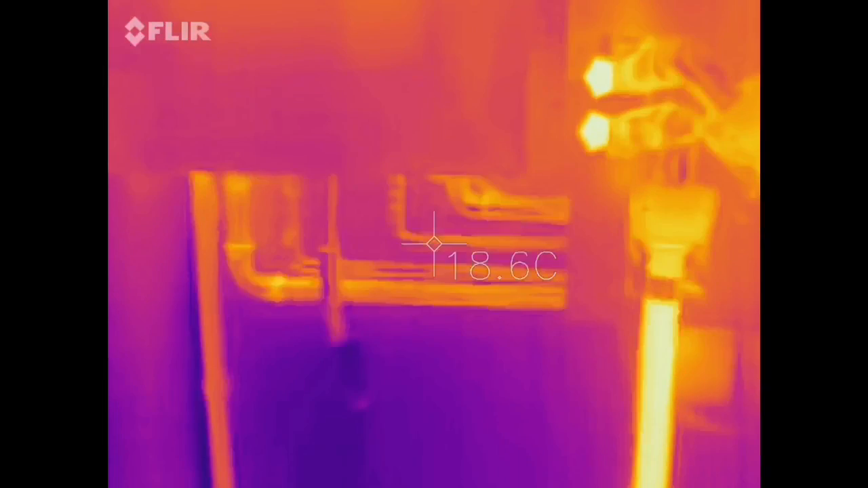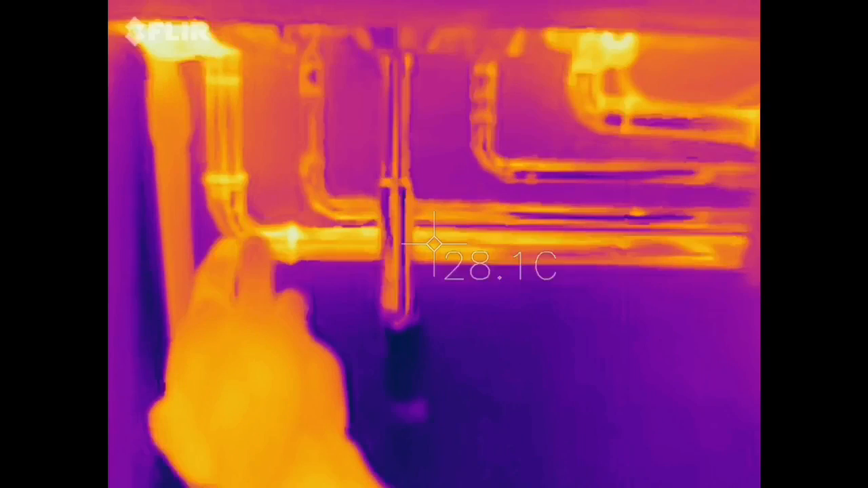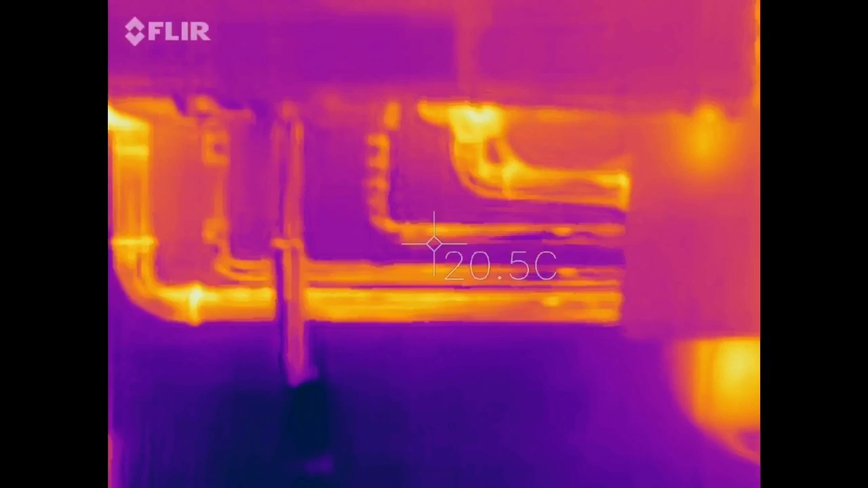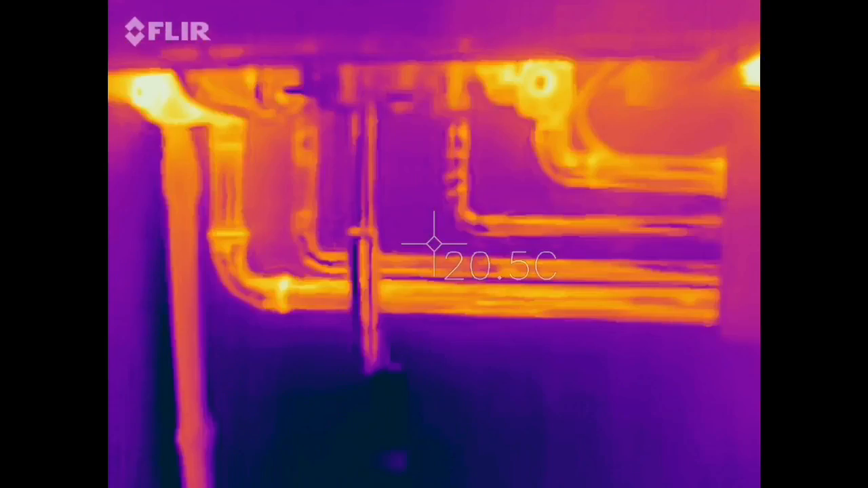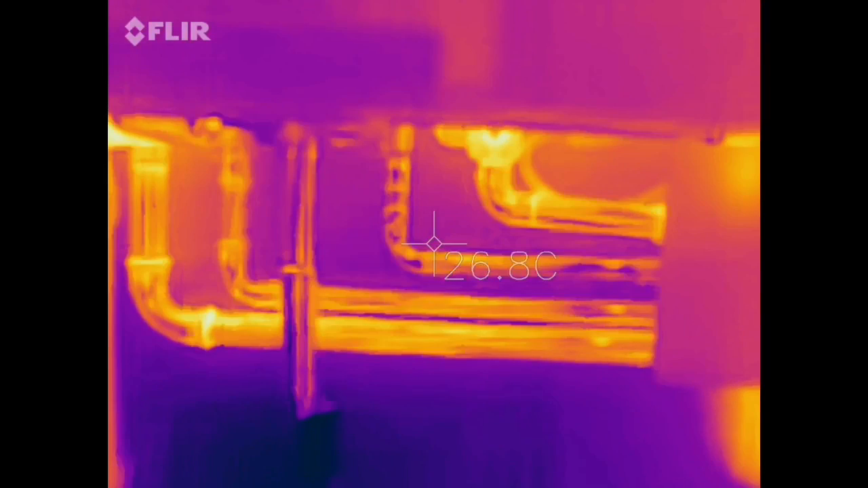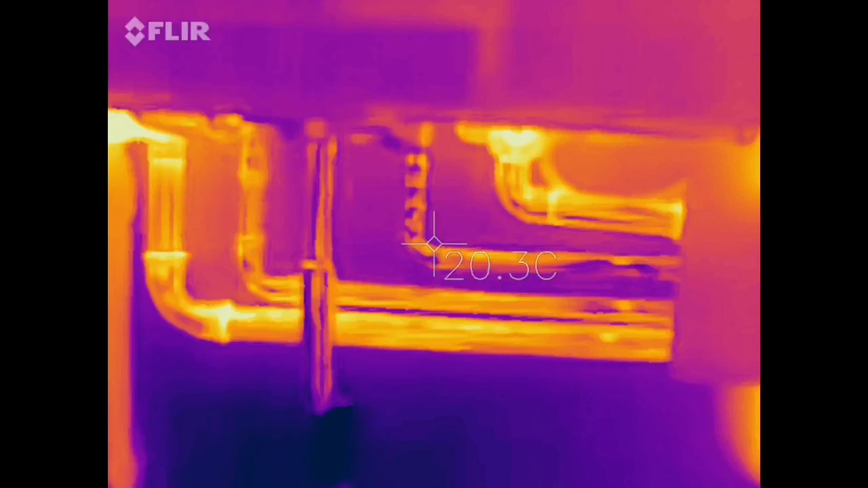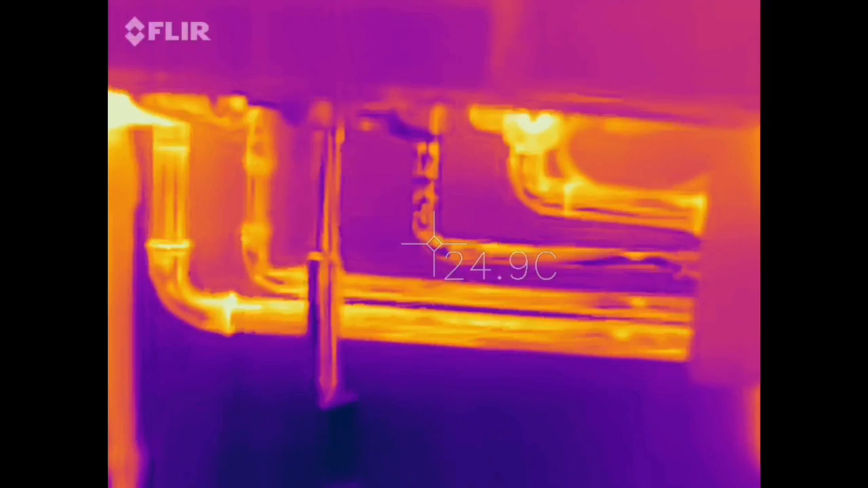So we can see the central heating flow at the bottom here, and then we've got the domestic hot water pipe here. Now if you watch that when I open the tap, you can see straight away there the heat comes through that domestic hot water pipe.